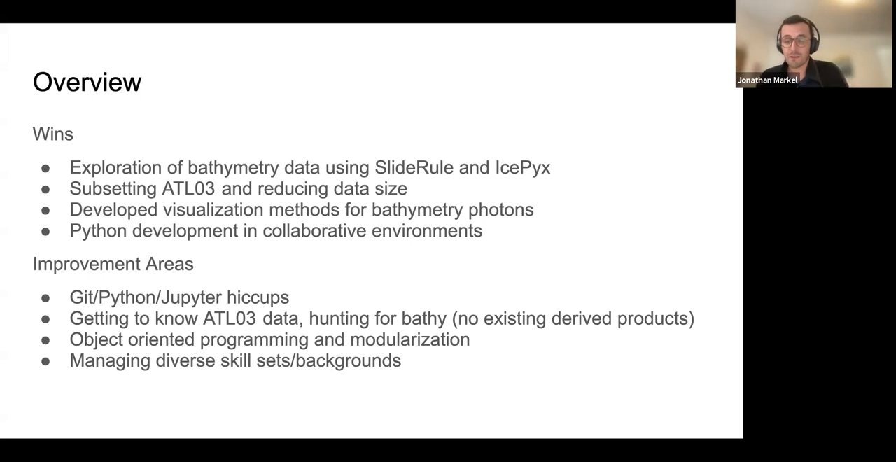Some of the issues I might have already touched on are those we had across the group between Git, Python, and Jupyter. There was just a very diverse set of skills, backgrounds, and familiarity with some of these tools, so making sure that everyone was on the same page was a key component this week. Another big one was getting to know the ATL03 data. There are a lot of different parameters, and some of them are more useful for bathymetry than others. And then programming skills: the object-oriented programming tutorial was very useful for our group, but improving how we modularize our tools going forward is a big goal.